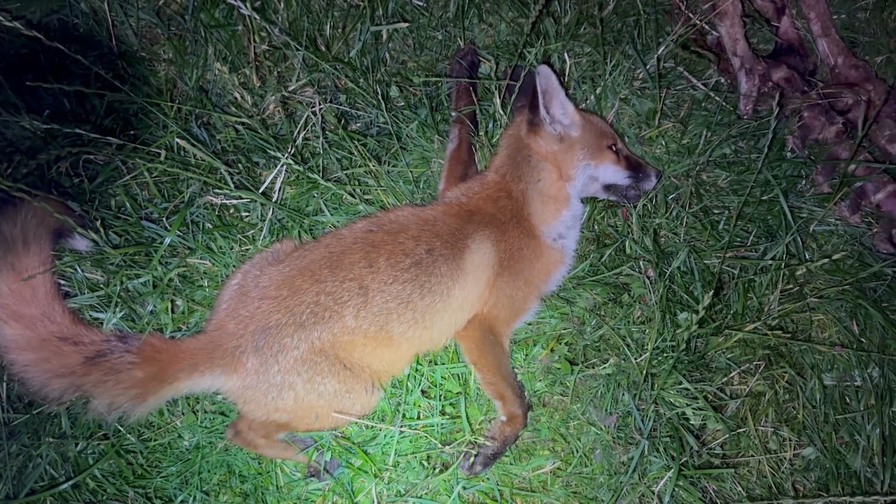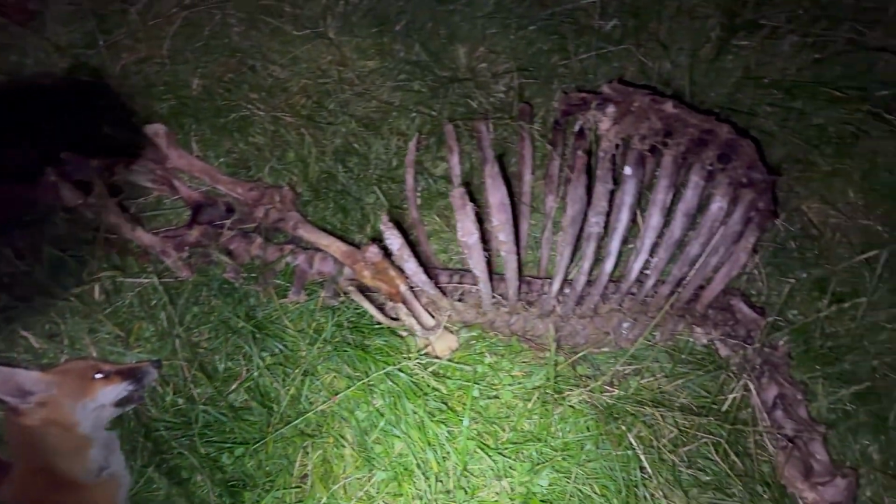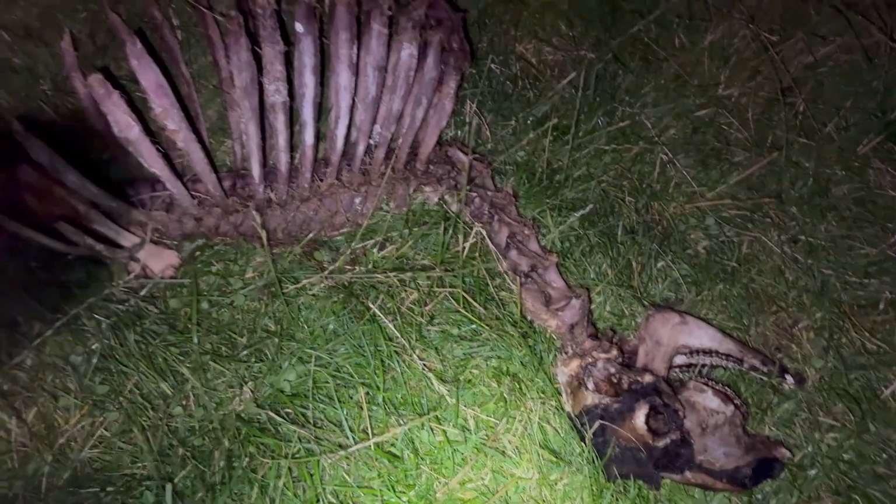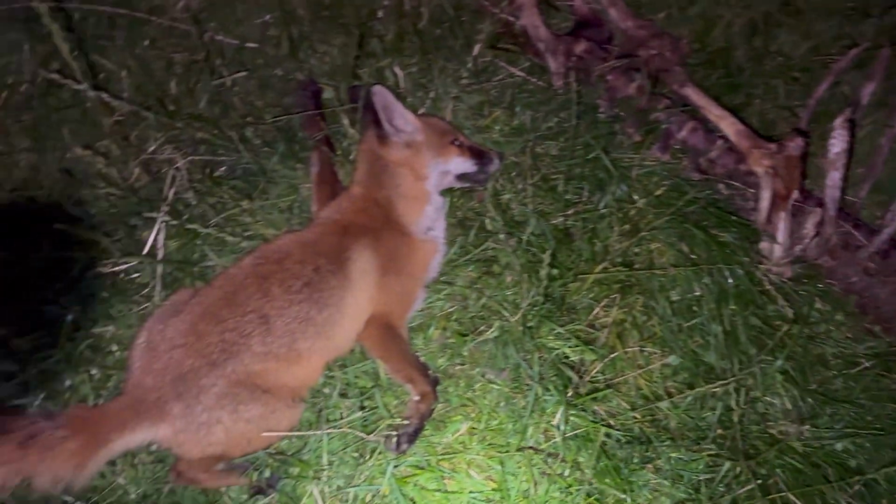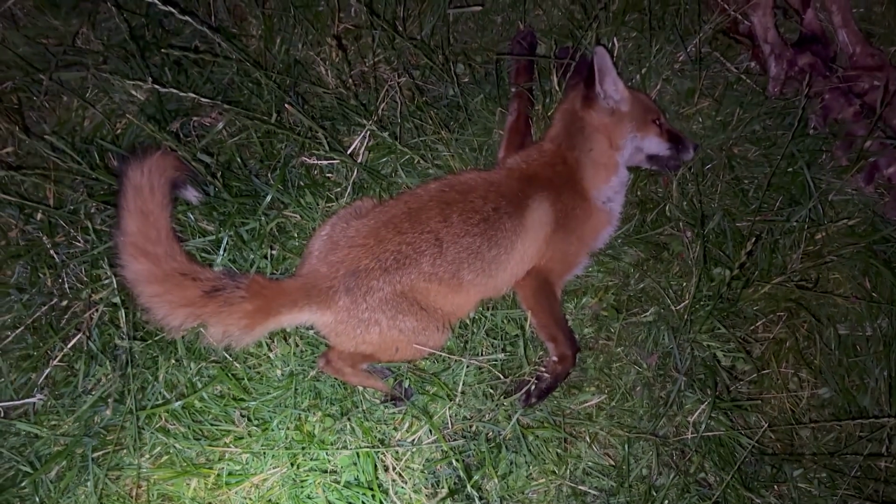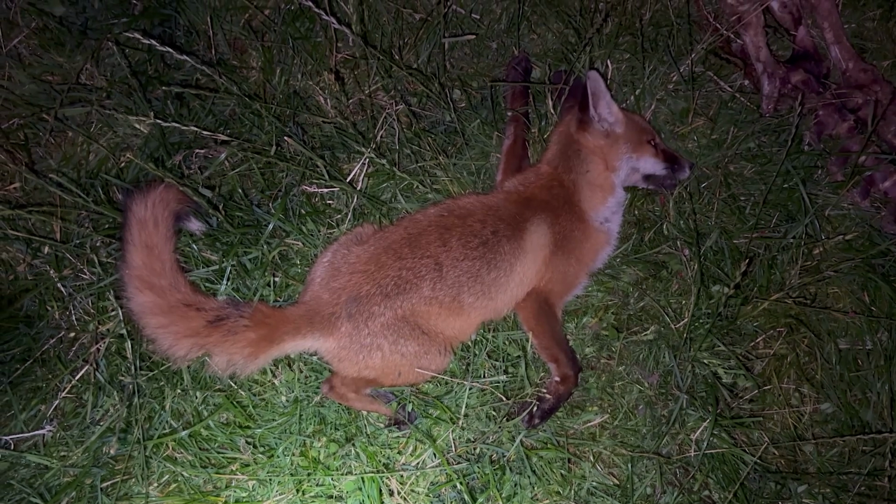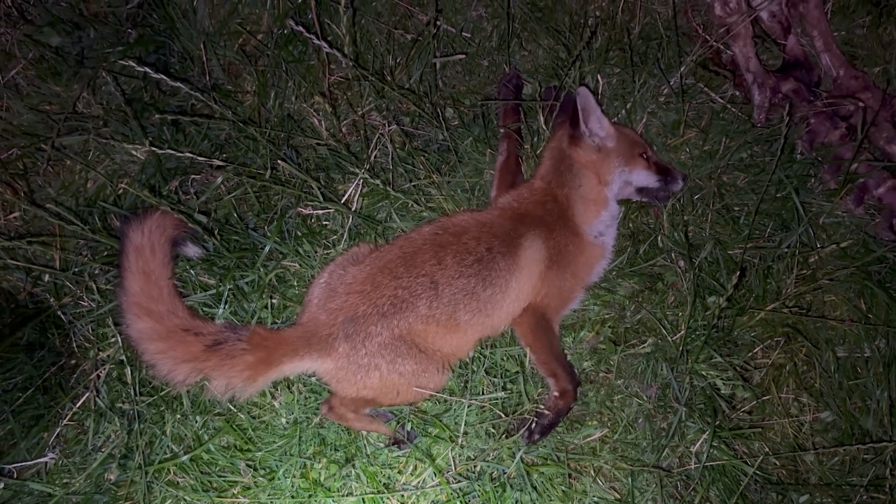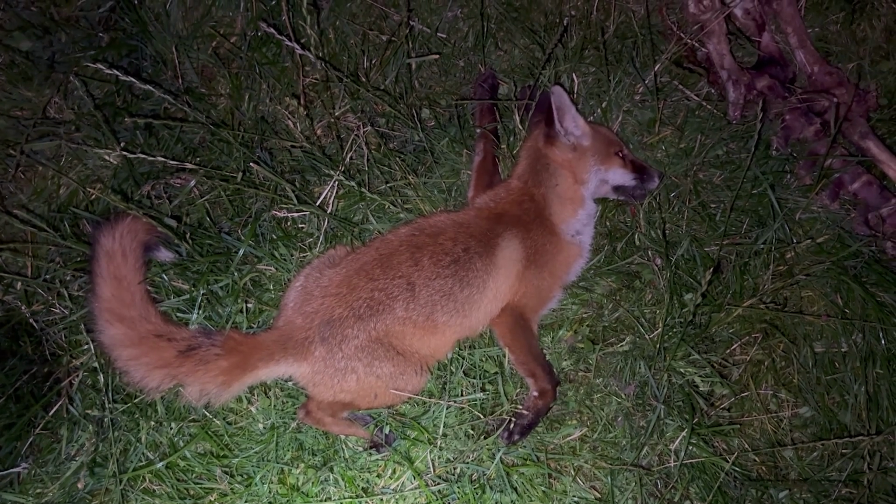It's a slightly younger cub this time. I was wondering why it wasn't squeaking in, and obviously it wasn't moving, it was staying static for a while, and there's the reason. Farmer left a dead sheep out. Yeah, nice little vixen. That one's younger than the one we shot about 10 minutes ago, so probably a different litter. Let's see what else is around, shall we?